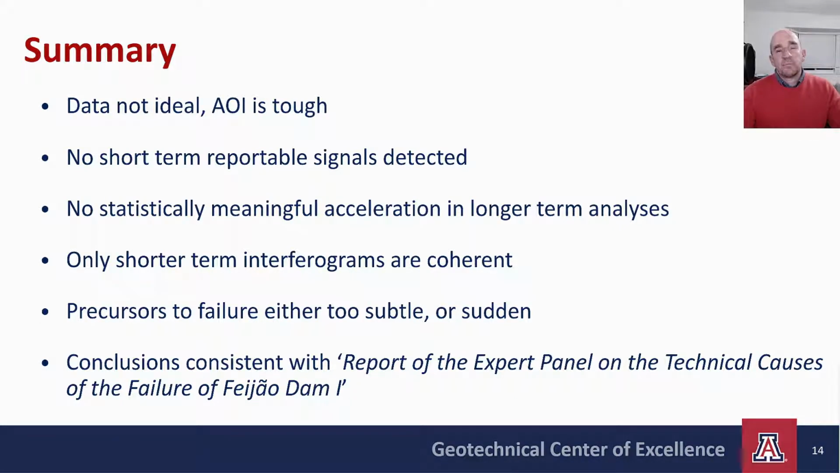In summary then, the data quality is not great. This is basically the polar opposite of the CADIA case study. So InSAR is not a catch-all technology that can detect any failure precursor signal.